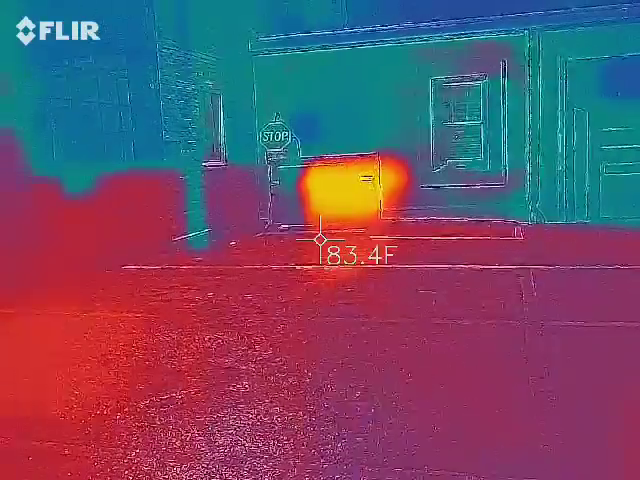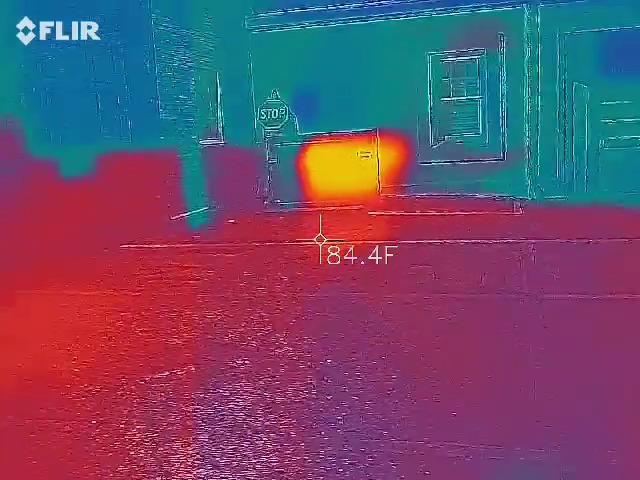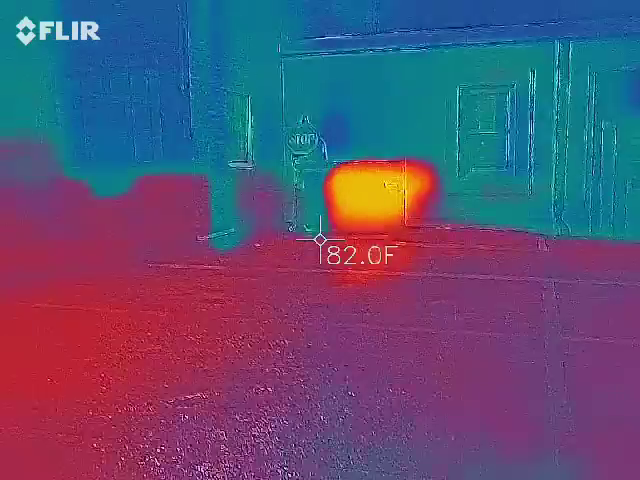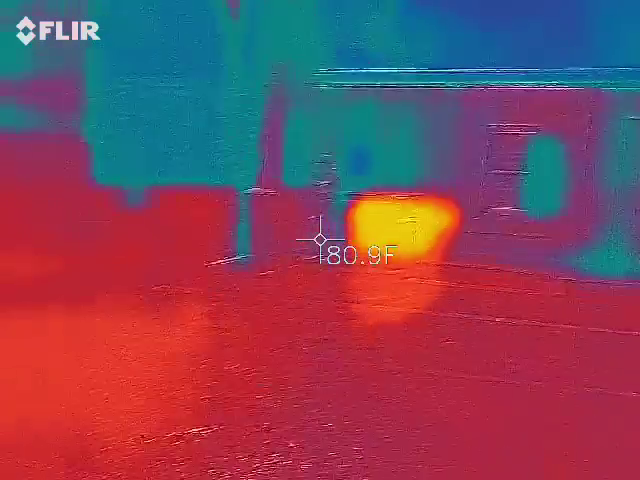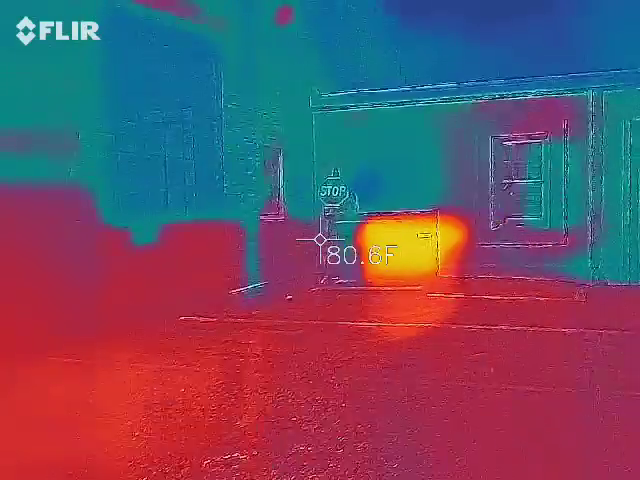I got thermometers to gauge. It's weird because nobody's ever caught anything in this lot before, so it'll be interesting if we do. Just something different. Yeah. Well, I got the ambient thermometer and I got the infrared, so let's do a surface temp first.